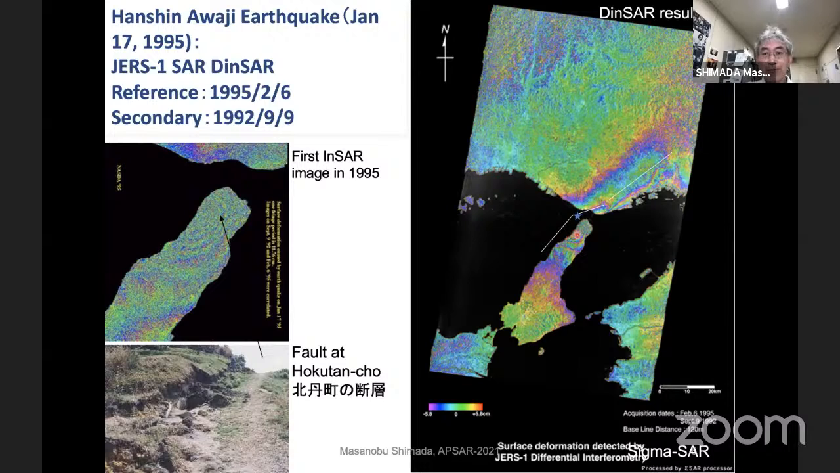And one fringe shows half of the wavelength because this is repeat-pass interferometry. The change of the line of sight distance corresponds to half of the wavelength. We use L-band, whose wavelength is 24 centimeter. So from here to here, 12 centimeter.